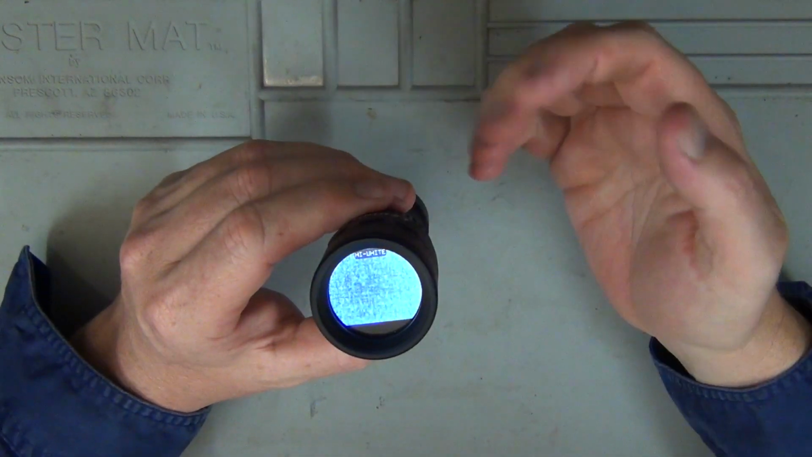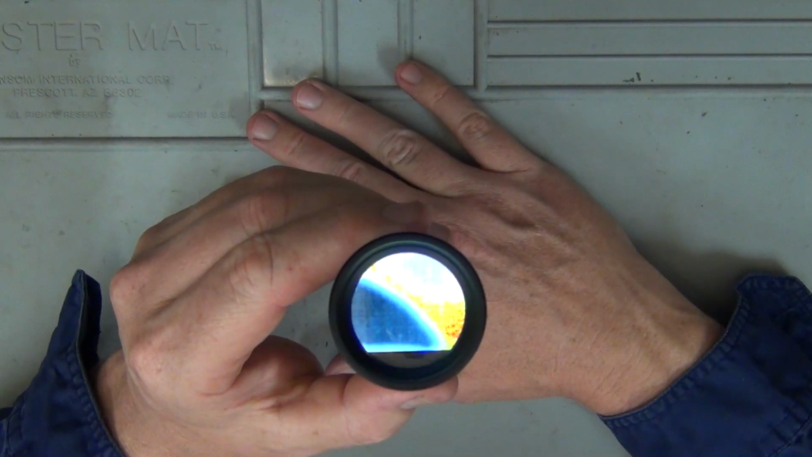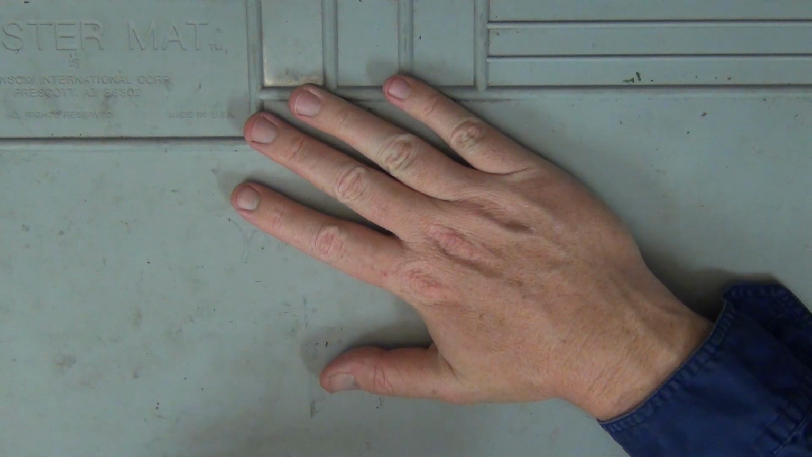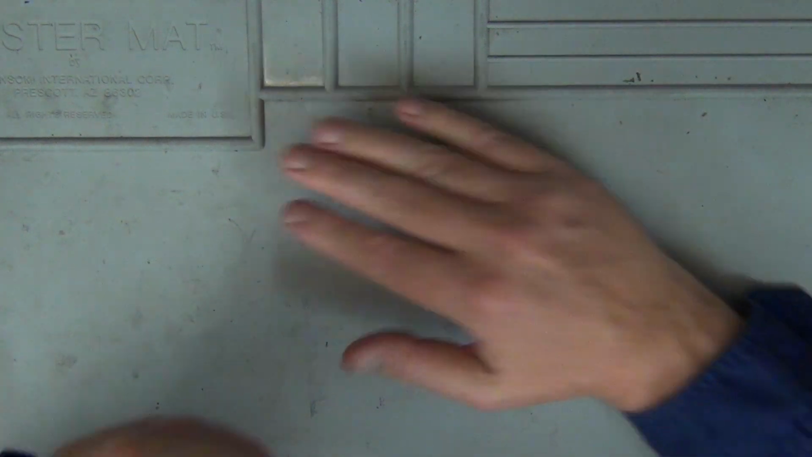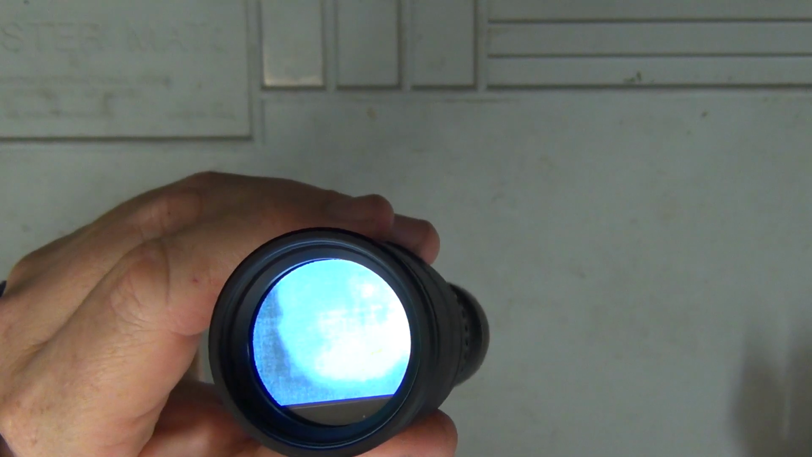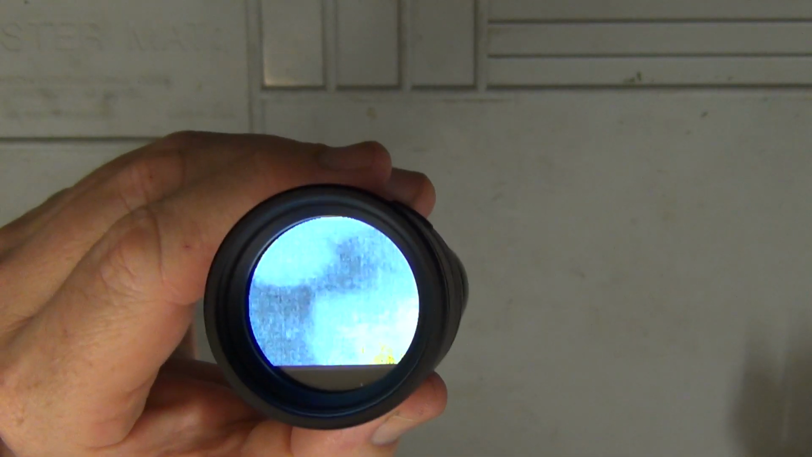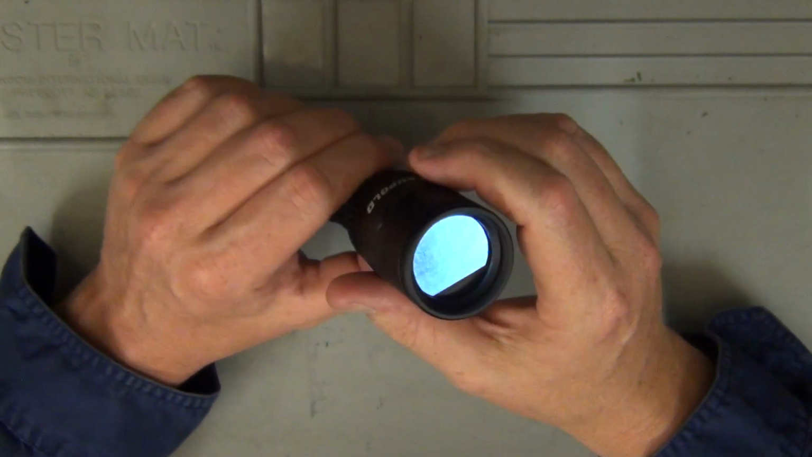Okay, we just want to run an experiment here. So obviously, with your hand and everything, there's some heat. So you can see that through there. Now, if I put my hand on the mat here, just for a few seconds, obviously there's going to be some sort of heat transferring into that rubber. Okay, so now if we take that off, look at that. Just see the glimpse of the heat there? So it does actually pick it up, which I think is really cool. When I first took this out of the box, that's the first thing I played with. I thought, just how cool is that?